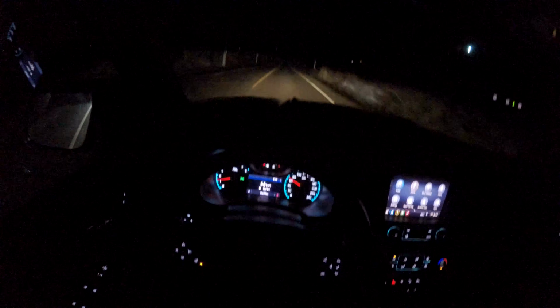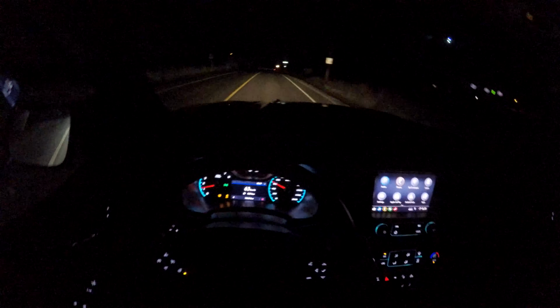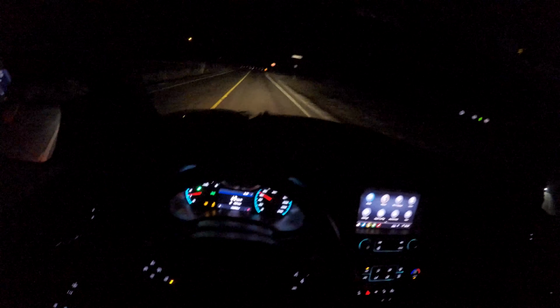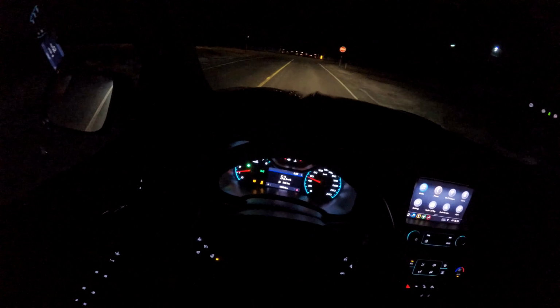Okay, on the intersection, let's do an acceleration out of a turn, just like we always do. Do you want to turn off traction for that? Yeah, why not? Turn off traction. Don't want to spin too much though, because we have off-road tires, right? Not made for street handling. But I just want to make sure that no system interferes here.